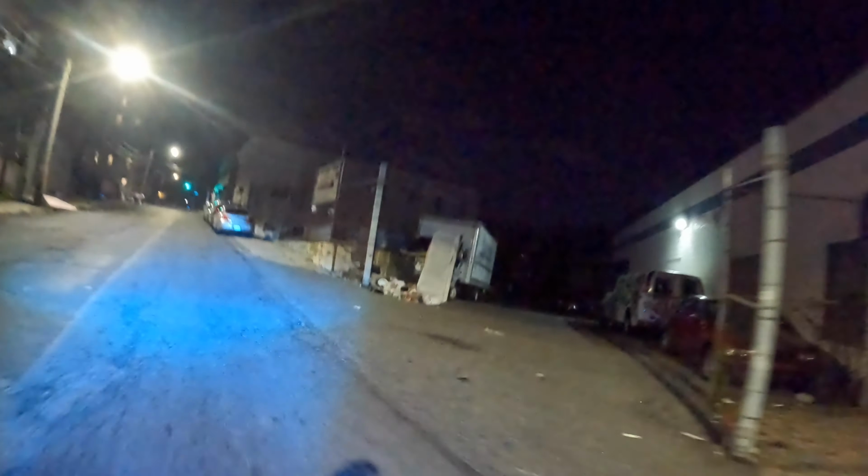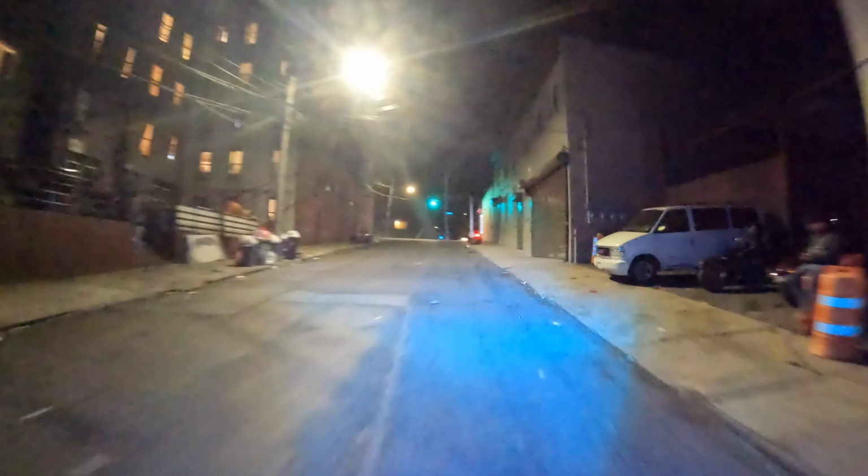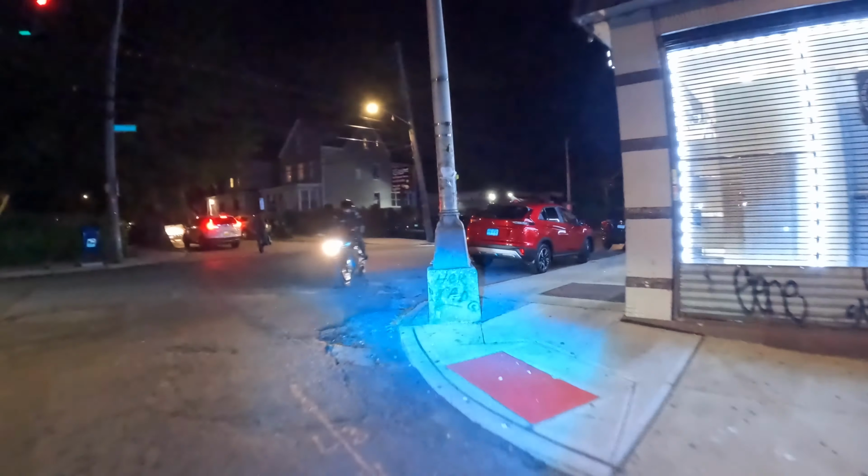But yeah, I'm messing around with this GoPro, the settings on the GoPro. Trying to see where we at with it. See if I can get some cinematic footage for y'all. Messing with the ISO and everything.